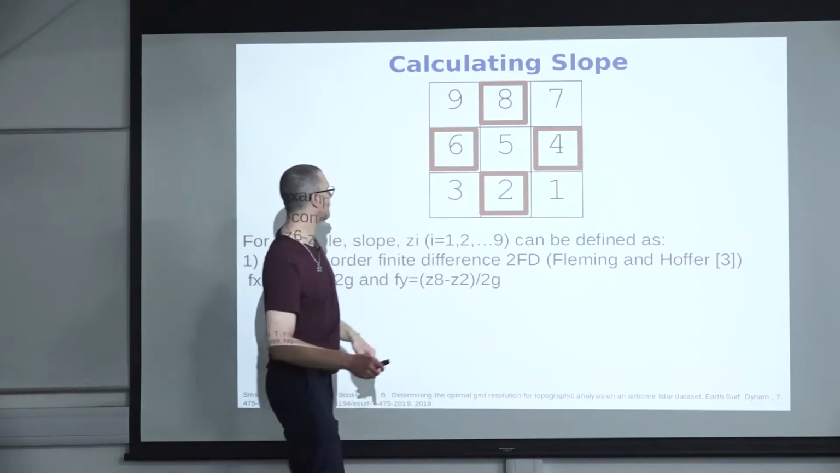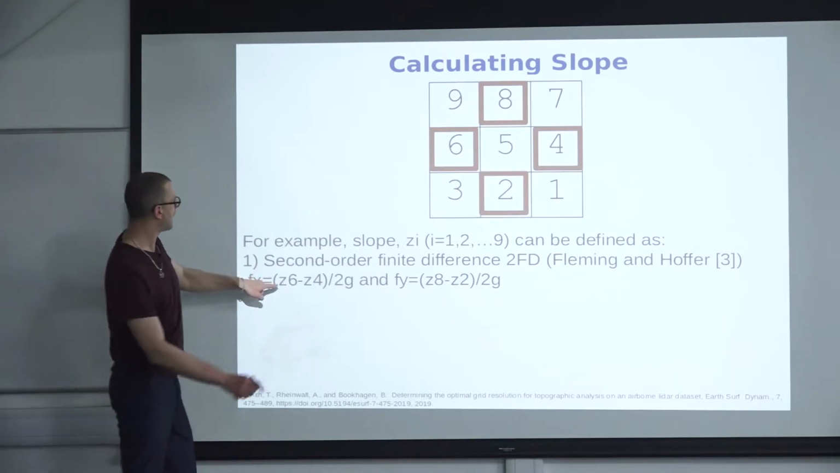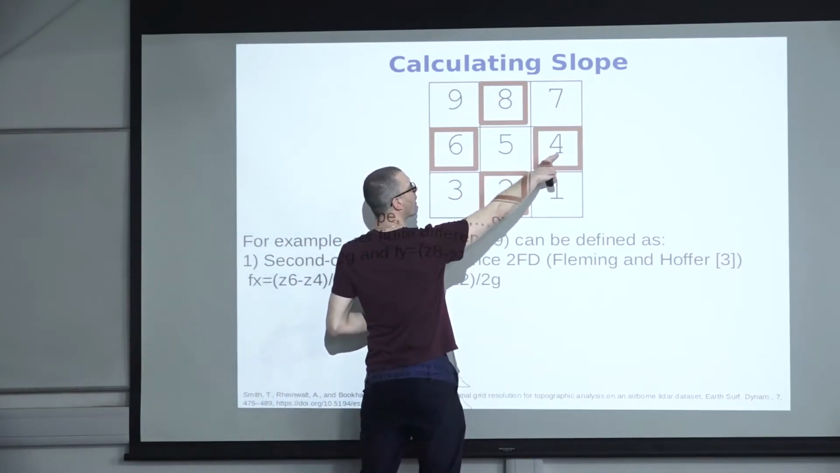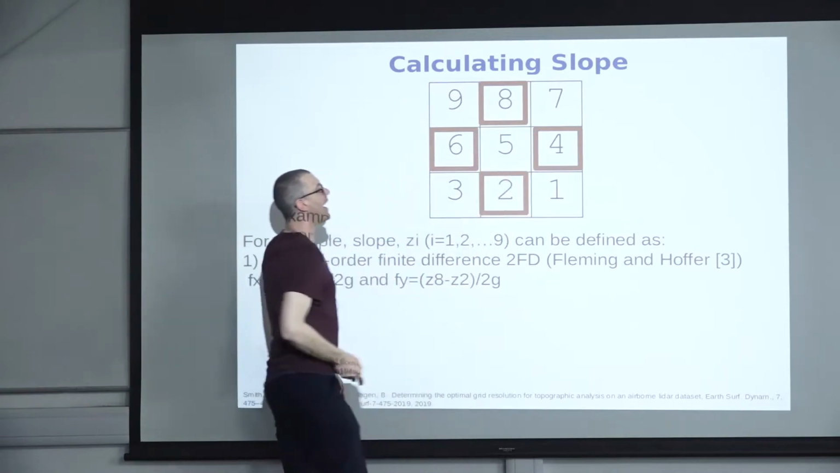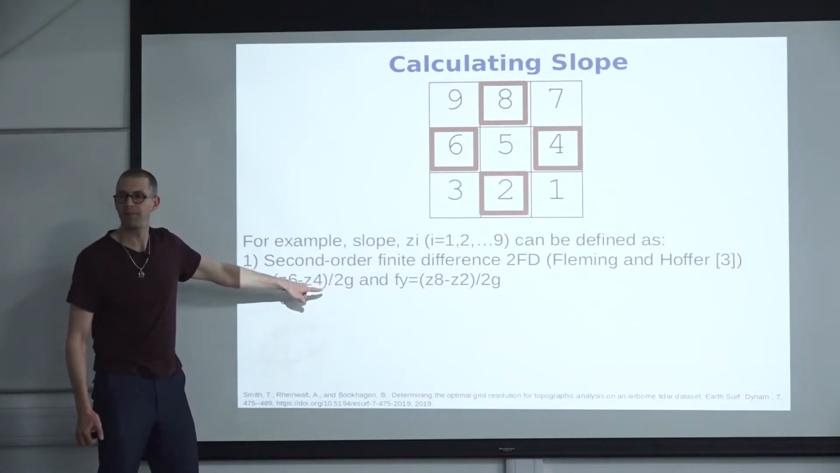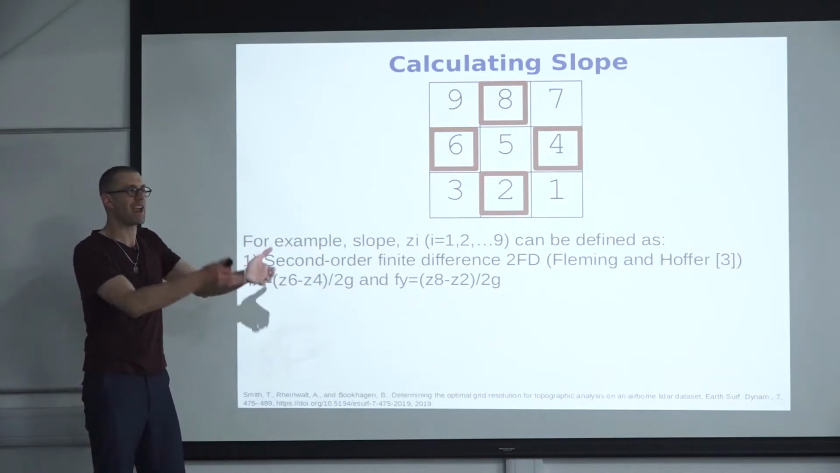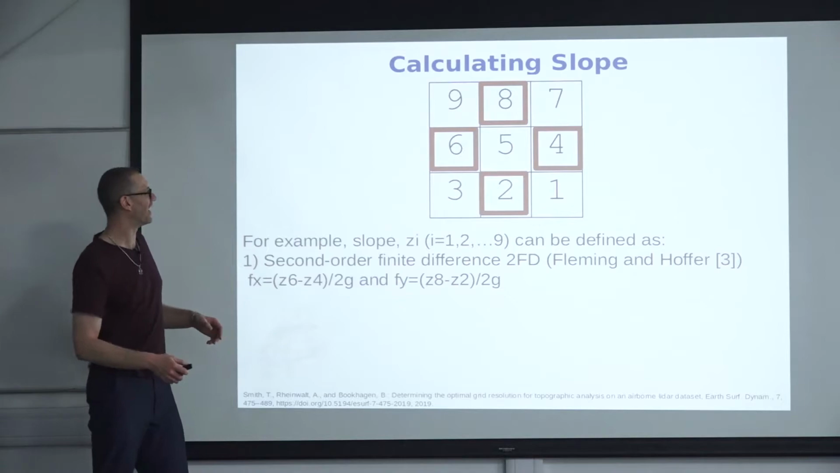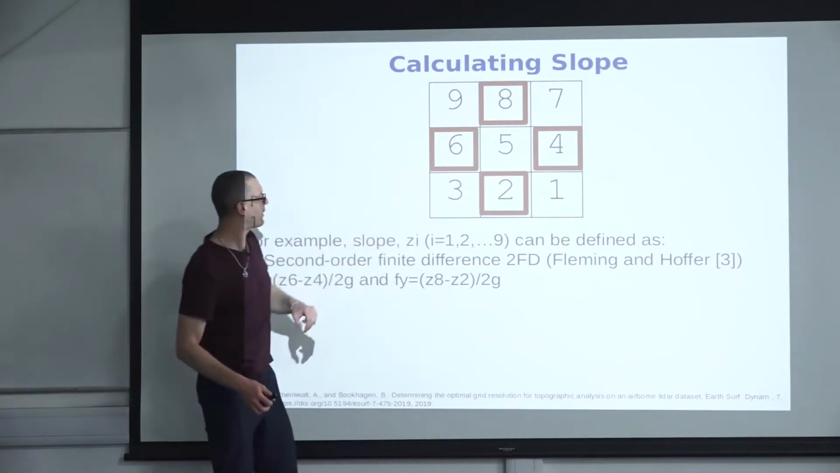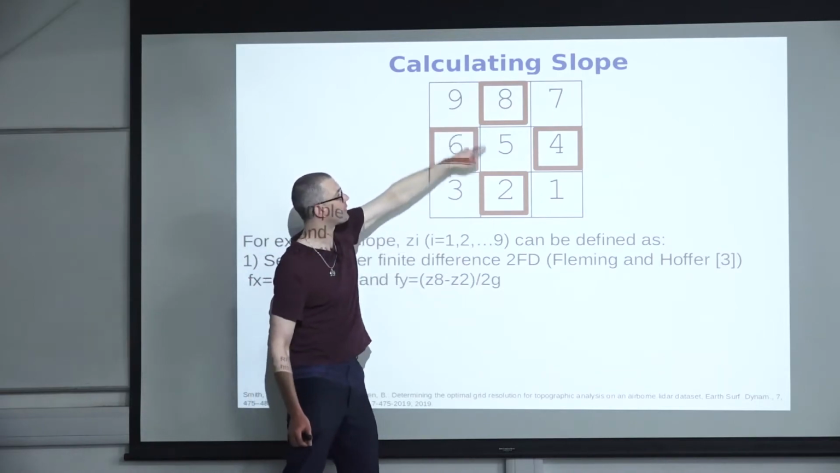So if you want to derive the slope in the X direction, it is the height value in cell 6 minus the height value in cell 4. And because you do 2 steps here, you divide it by 2 times the grid cell size. That will be your slope in the X direction, right? Very simply, numerically, like doing a derivative by hand. You can do the same in the Y direction: the height here minus the height of this, divided by 2 times the grid cell size, because we have done 2 steps.